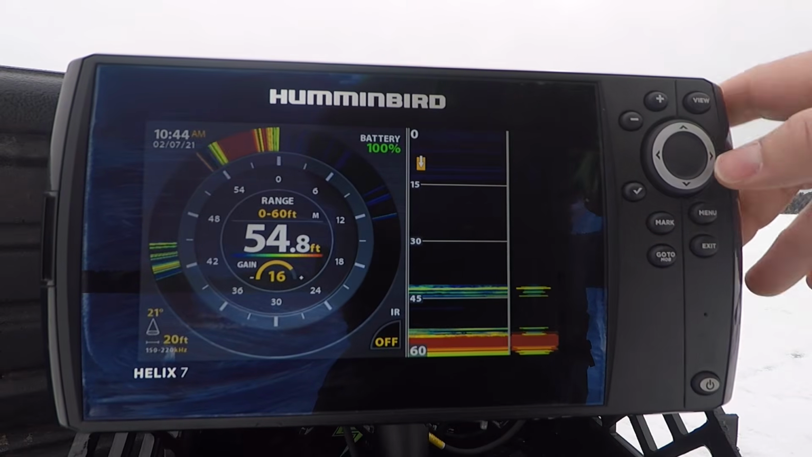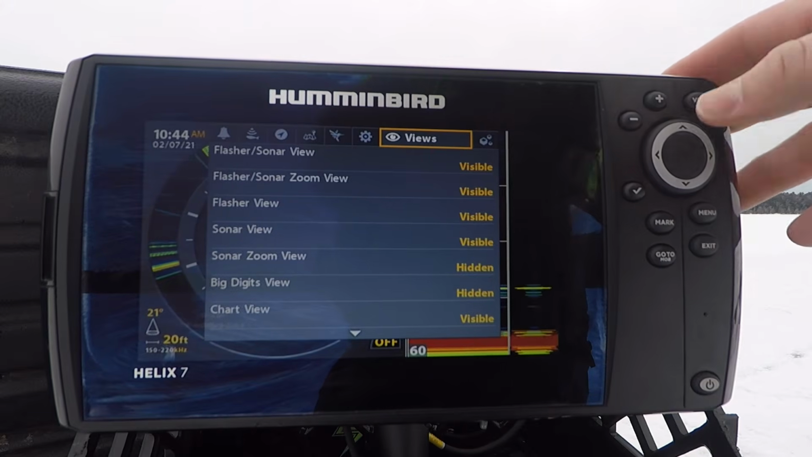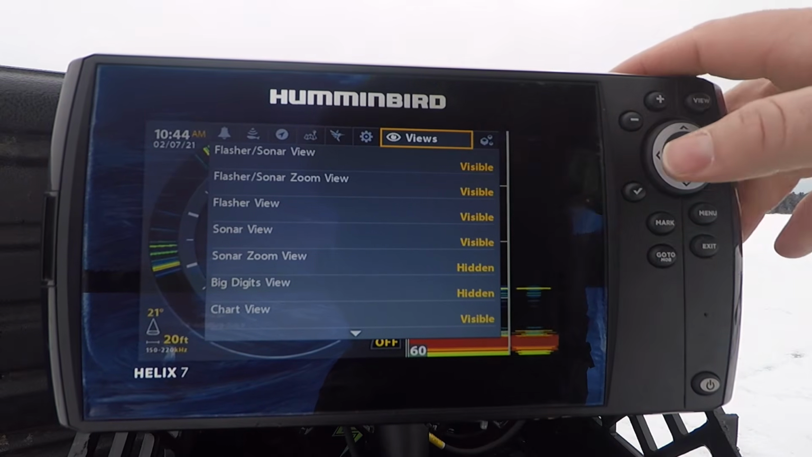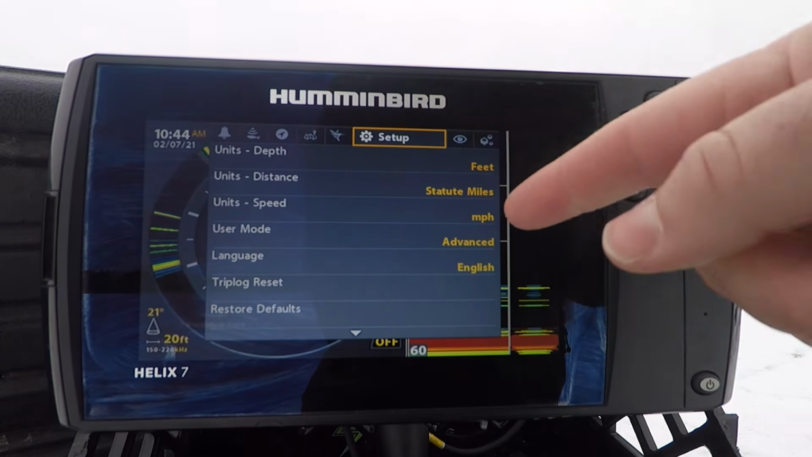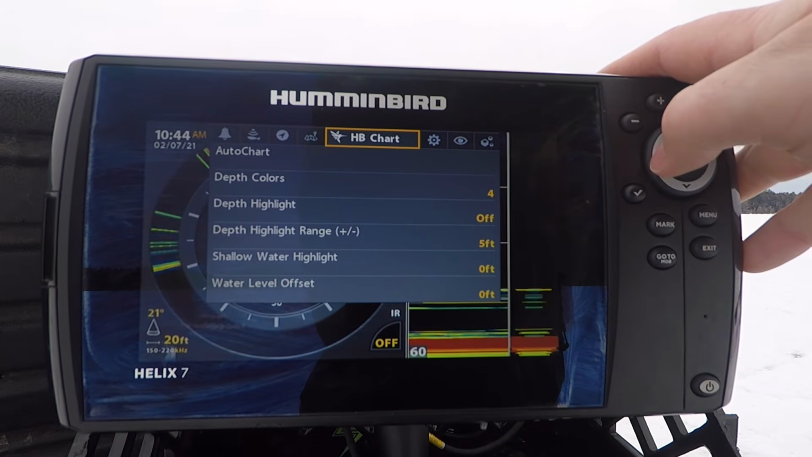So just real quick, we're going to go into menu hit twice. We're going to go menu, menu. And I don't use much in here. The only thing I use is, we already talked about hiding views, setting it to advanced mode. You can change any other settings here. I'm not going to get into any chart stuff today.